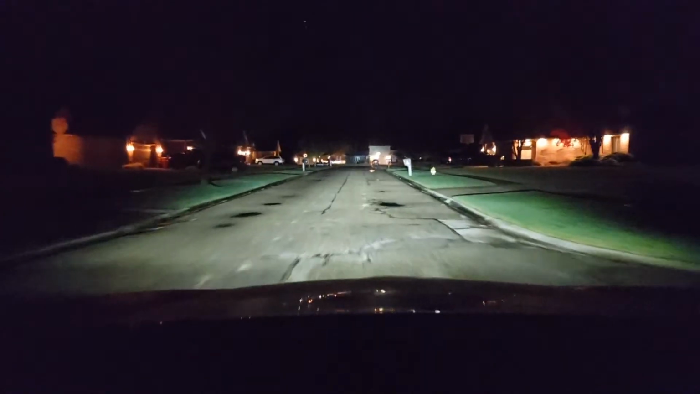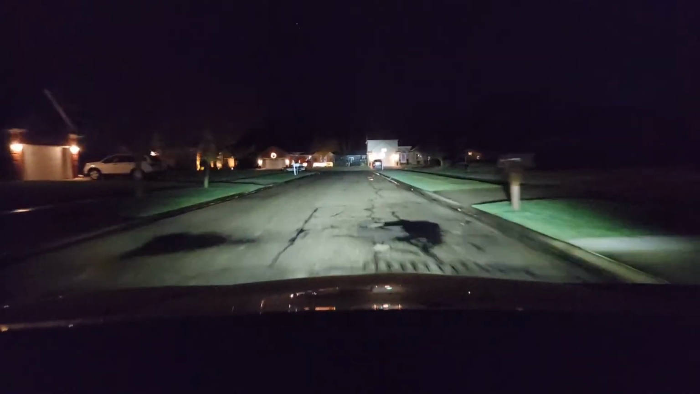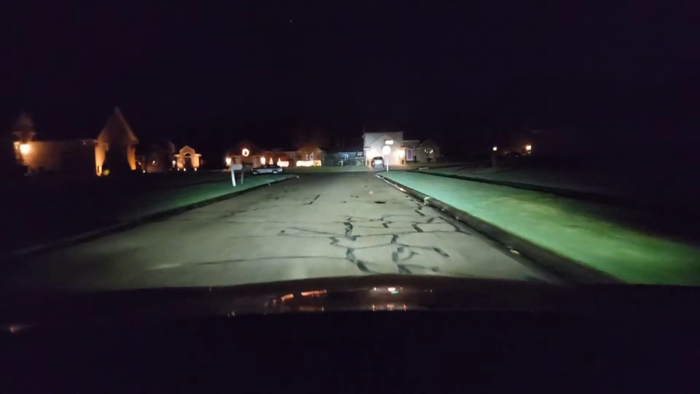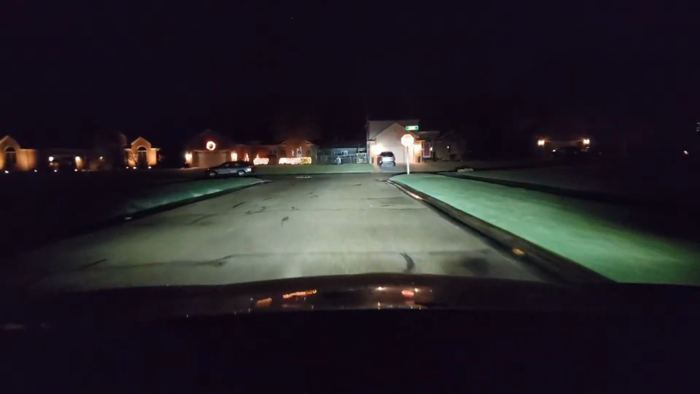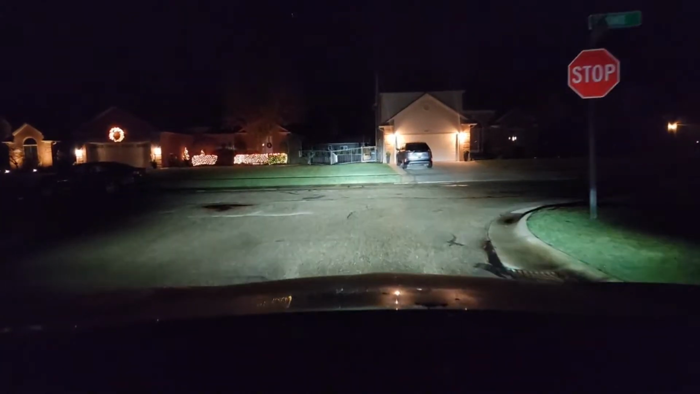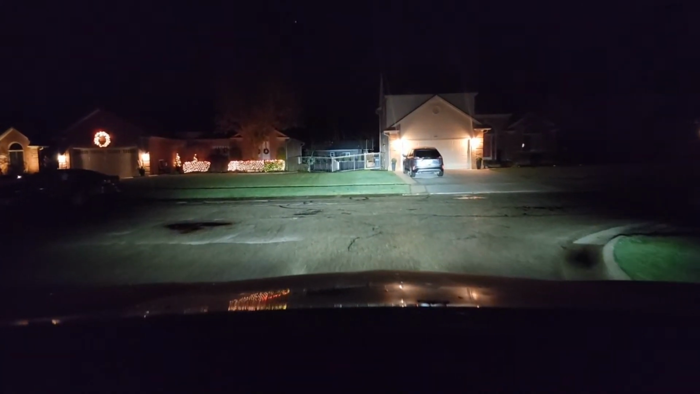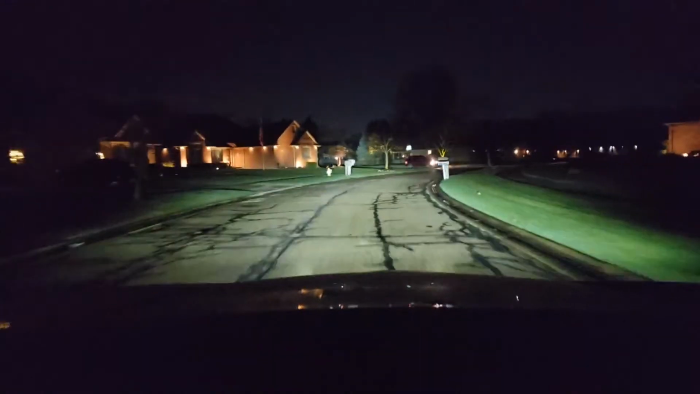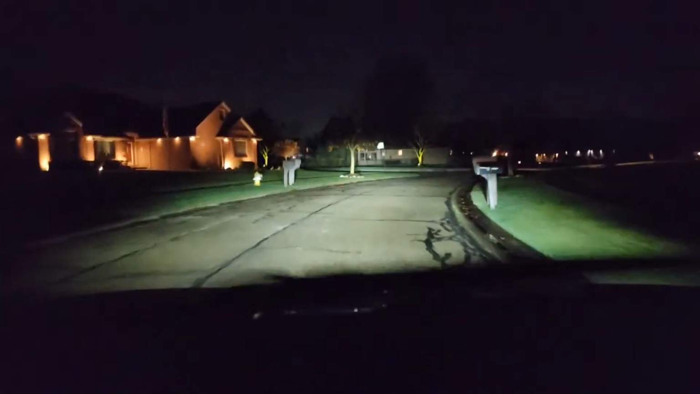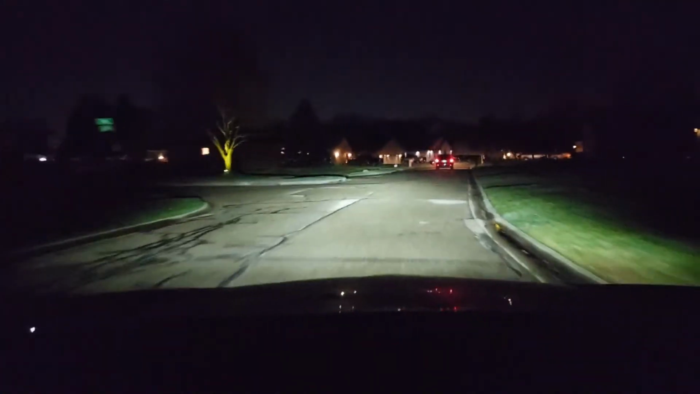So this doesn't look familiar. And then the dead end should be to the left. And then, how do we know? Yep, there's our dead end. So I'm going to pause. And then I'm going to make a right turn. And I'm turning hand over hand. And then I turn up. Okay. I'm going to turn off my brakes.